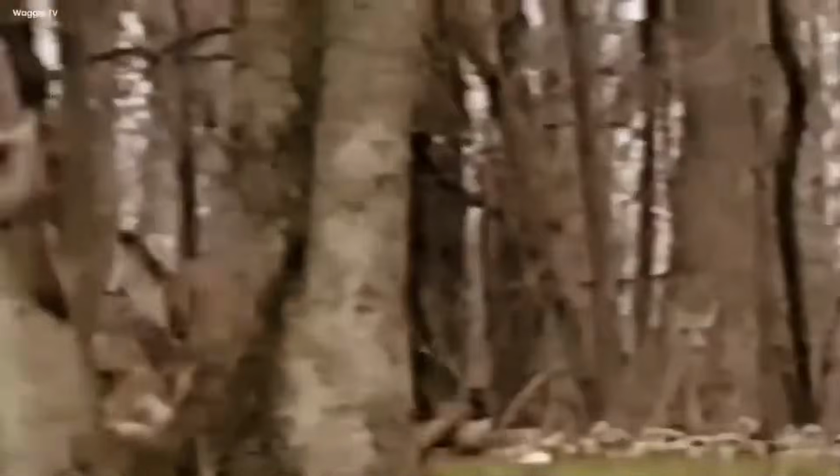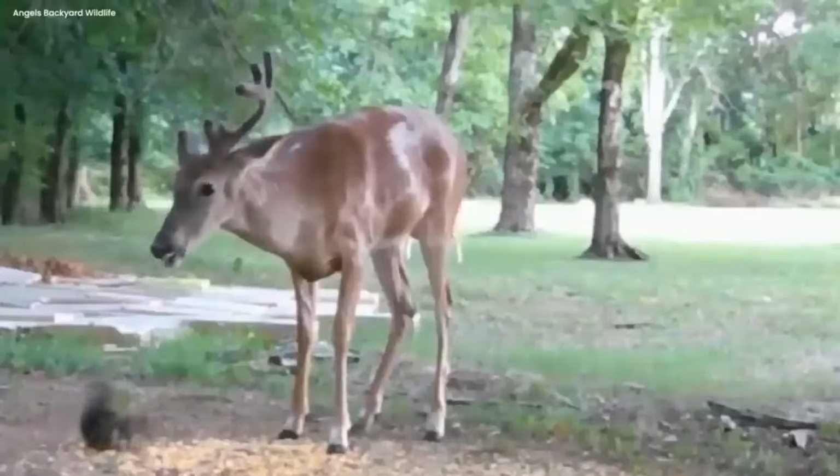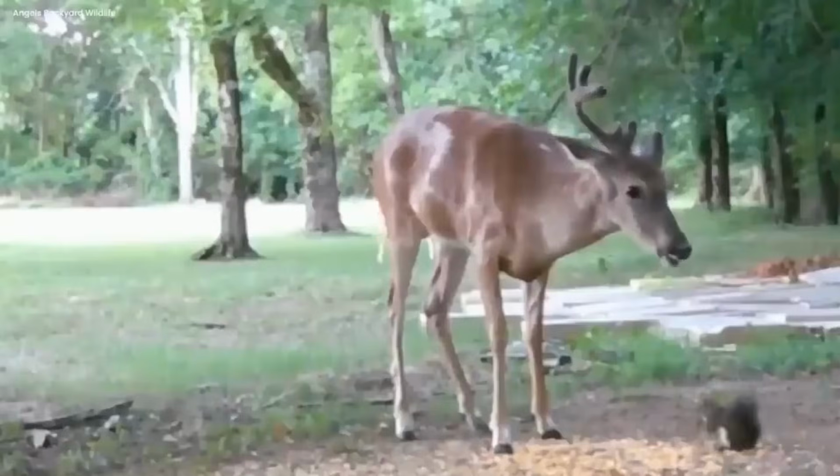Startled and perplexed, the deer's natural instincts kick in as it hastily bolts away from the scene, making a hasty retreat from the tiny but audacious adversary. The video captures a slice of nature's drama, revealing the fearless spirit of the squirrel and the ever-changing dynamics of the animal kingdom. It's a moment that leaves us in awe of the courage displayed by this small creature.